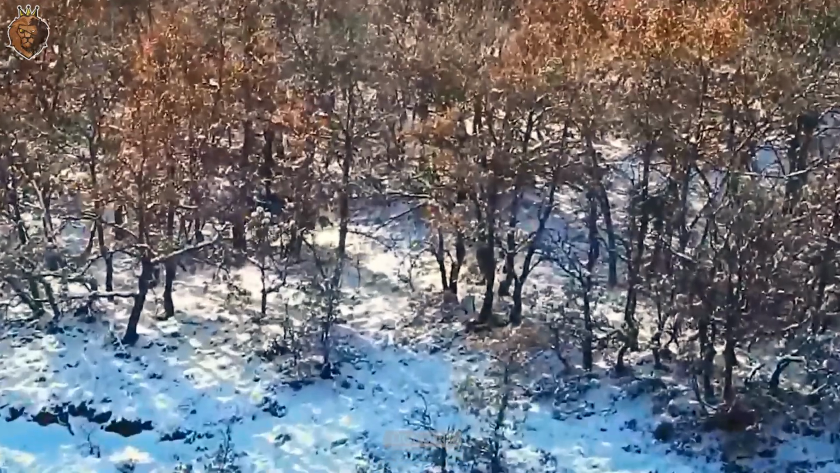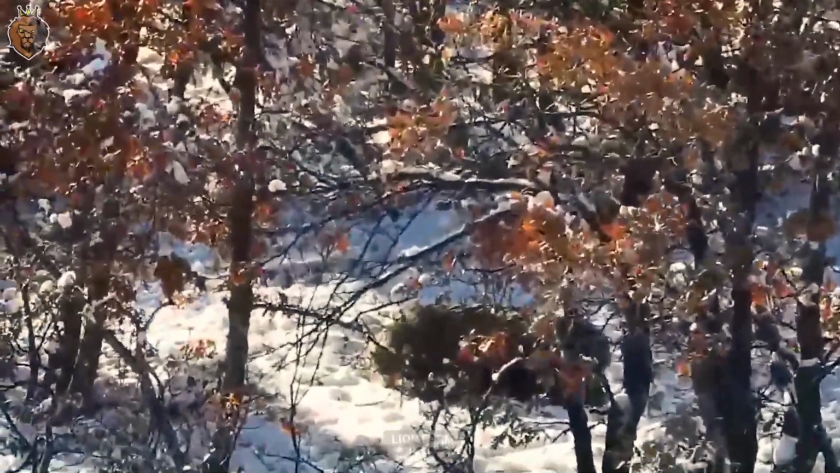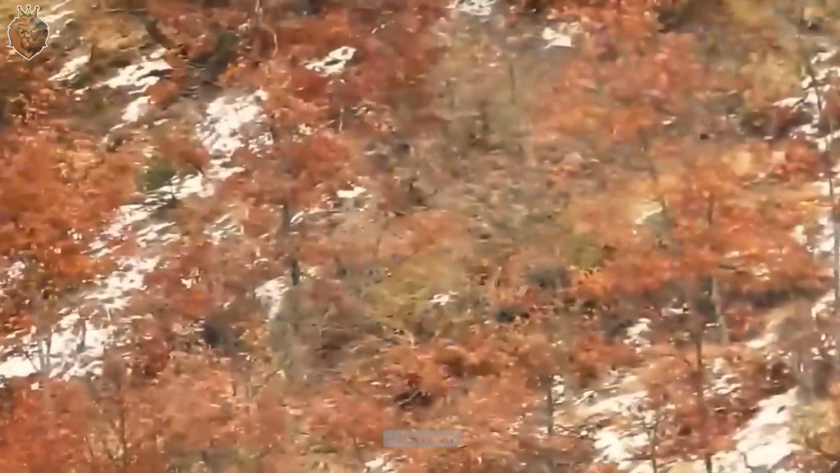In a snowy white landscape, Ronald spots another wild boar. This one moves more slowly among the sparse trees. He carefully takes aim. The gunshot breaks the silence. The wild boar crashes down. Another successful moment in the hunt.